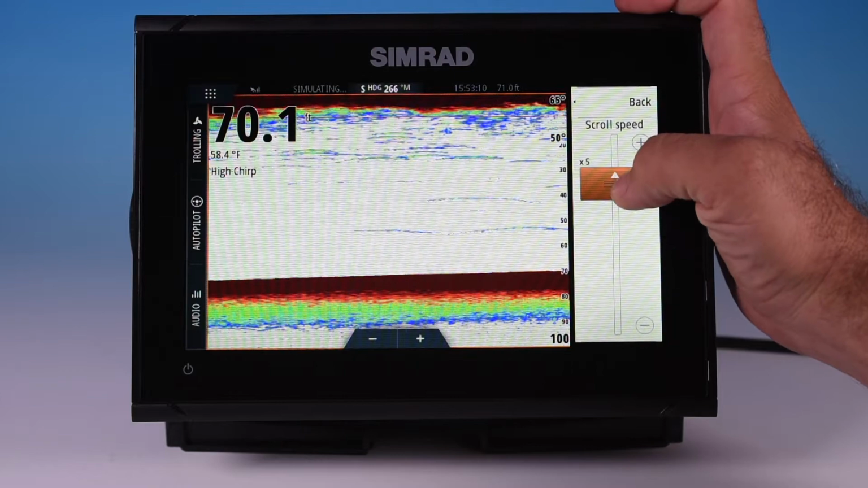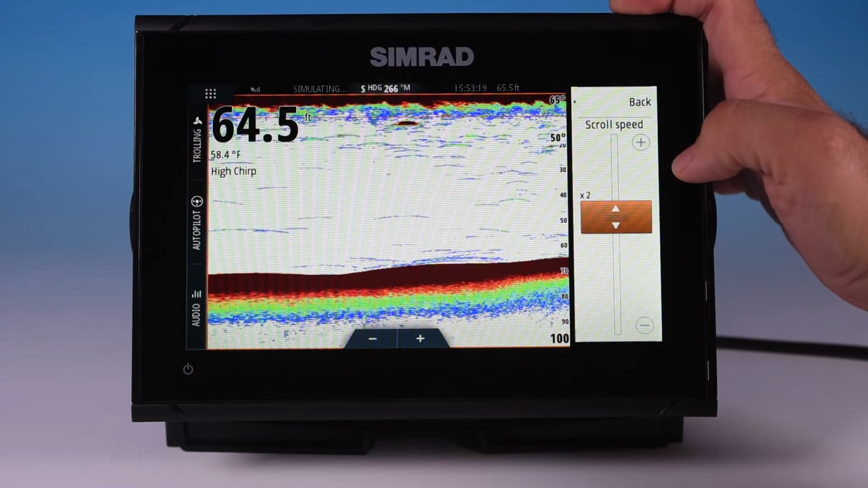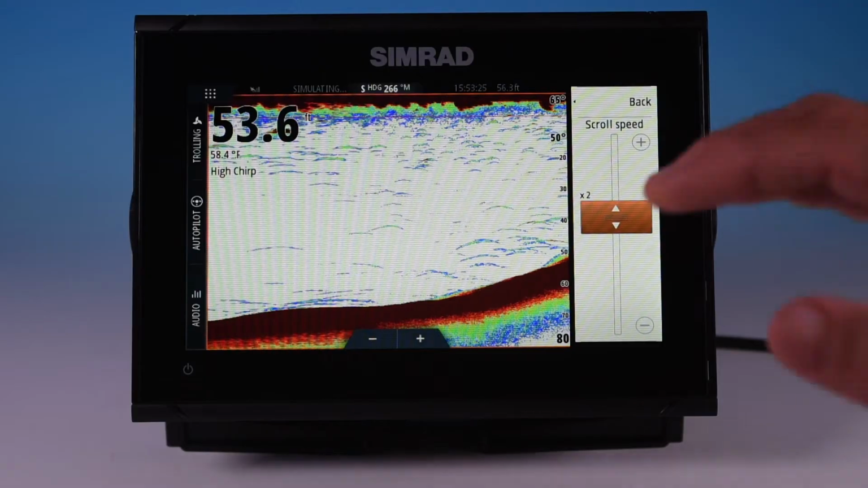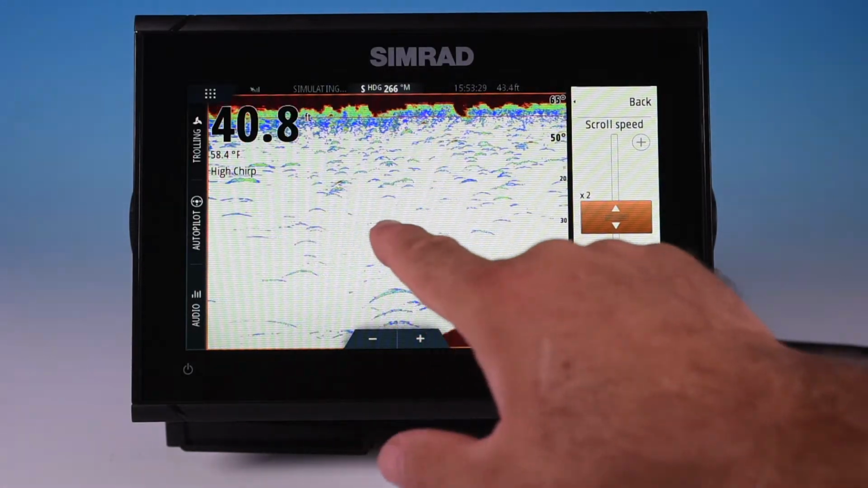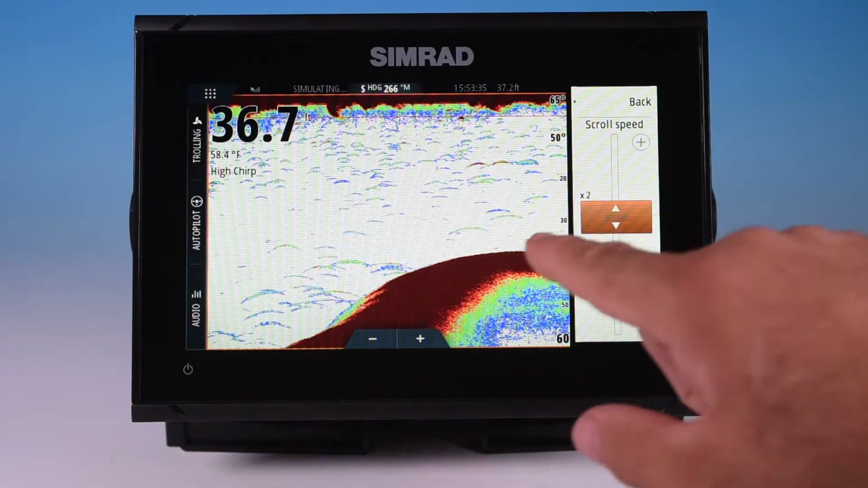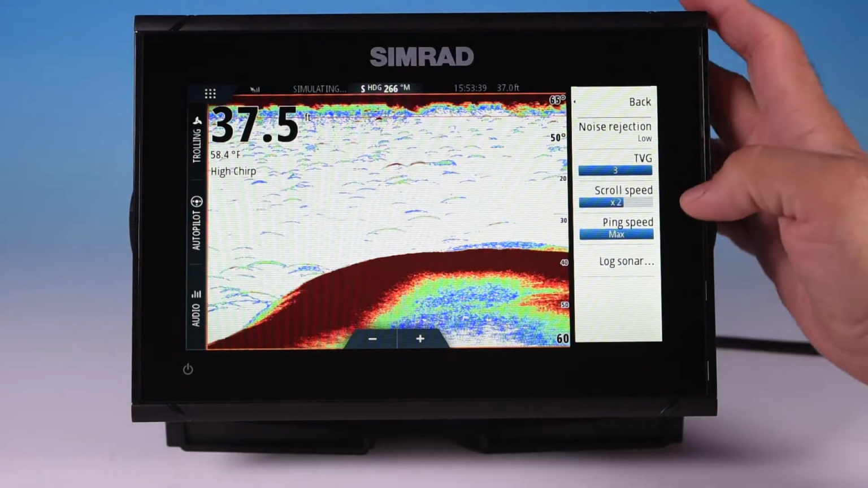Generally speaking, you want to keep it at a normal rate. It'll default to normal, but you want to bring it down to where you're not just seeing straight lines like that if you're moving. Now, if you're sitting still and a fish is sitting in that beam and it's not moving, it's going to show as a straight line rather than an arc. But if you're moving slowly or drifting and you're moving across that fish, then it's going to indicate as an arch. So we'll go back here.